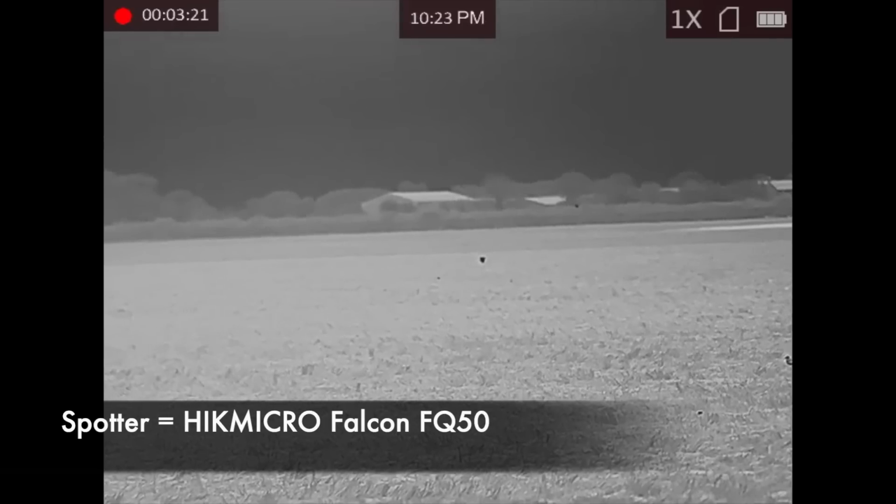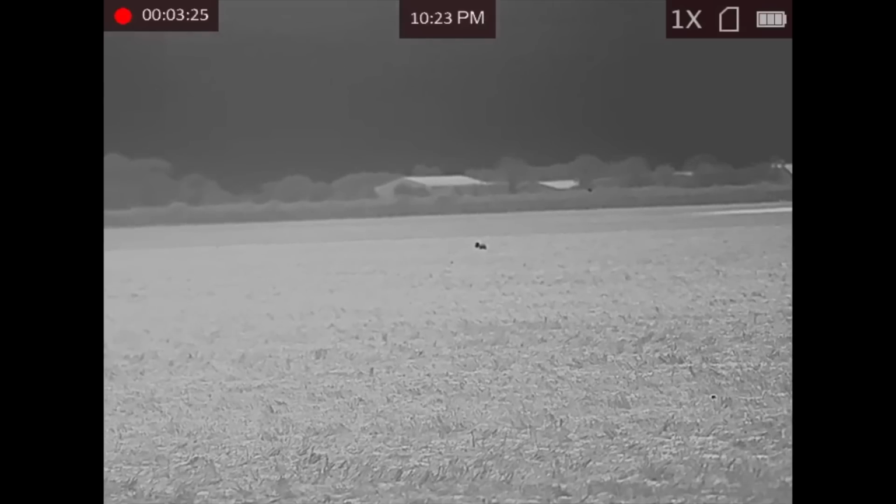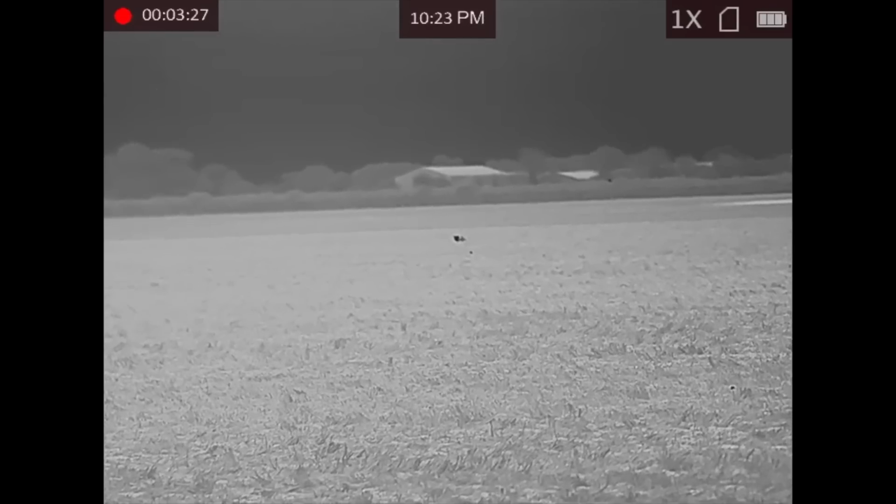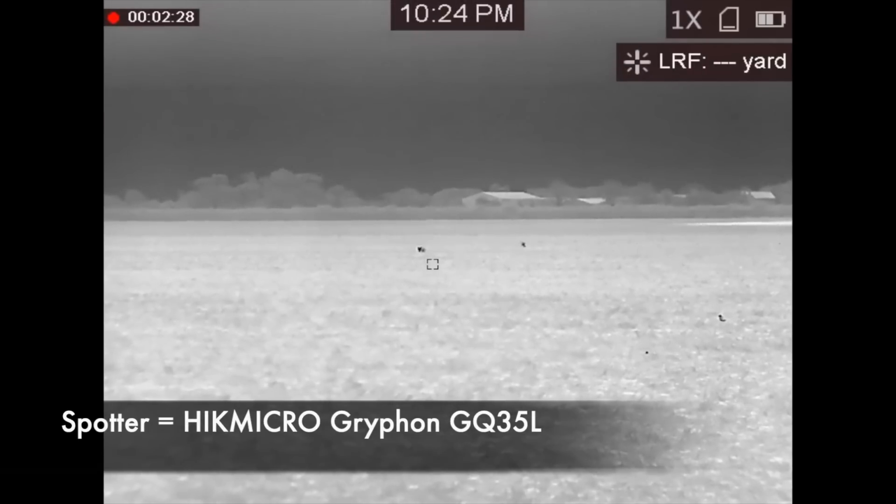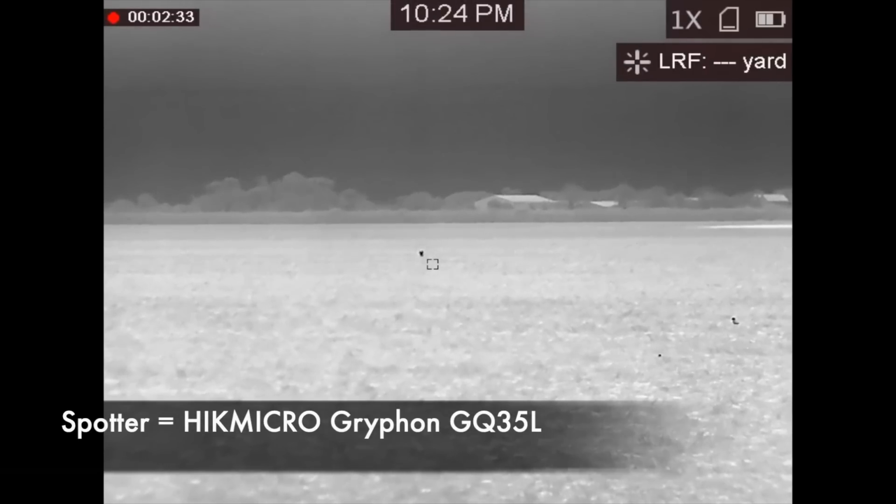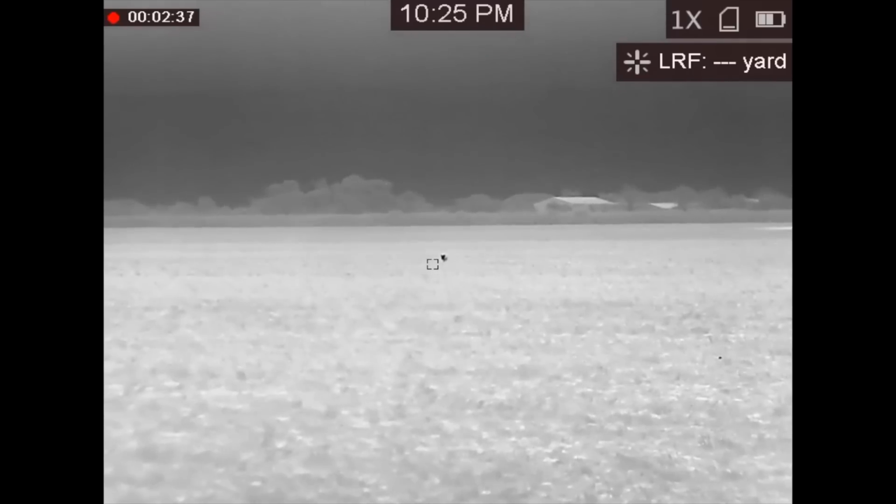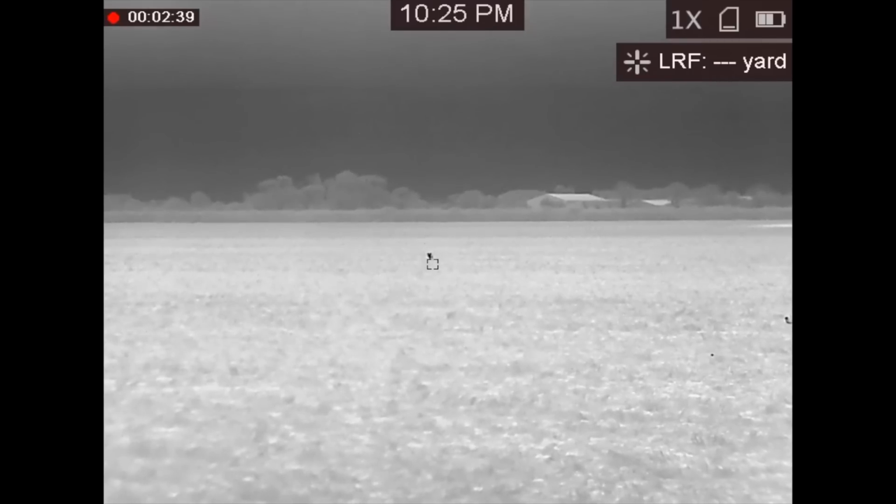So you've got Rick's son filming here through the Falcon as I handed it to him to keep an eye on the action as I'm looking through the scope, and then Rick's also recording here through the Griffin spotter, so you can see the difference between the Griffin GQ35L, the Falcon, and then you'll also see the footage recorded on the Stella scope.